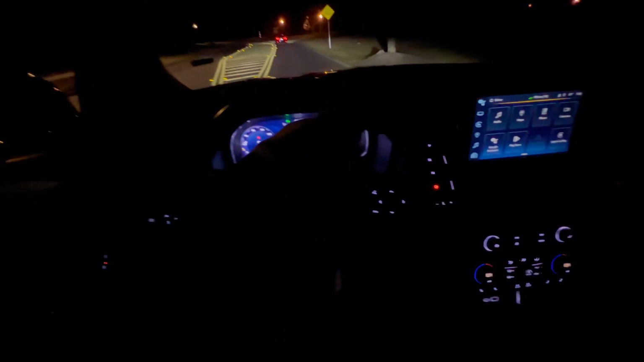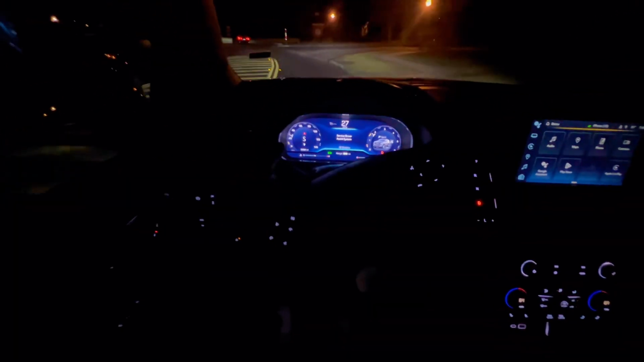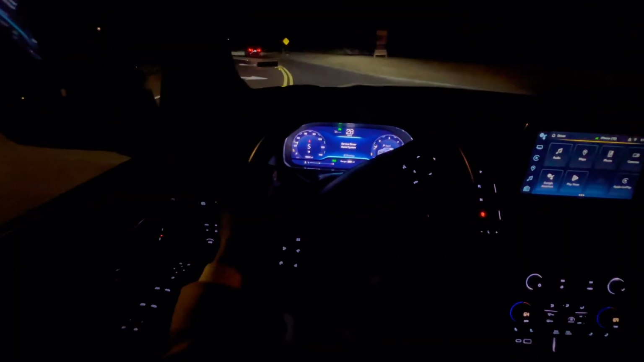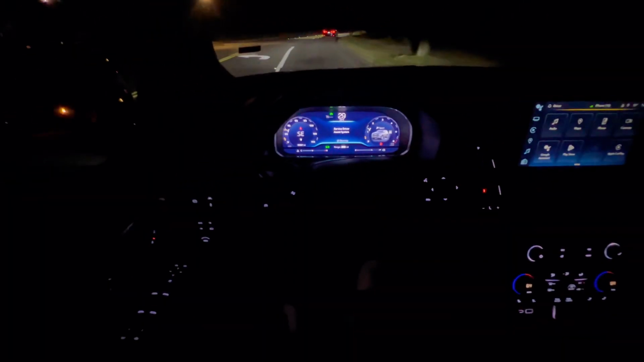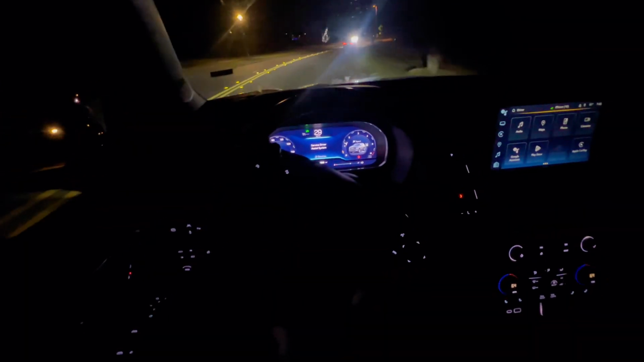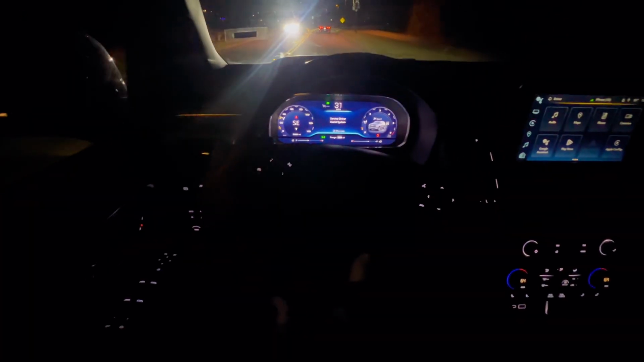What's up, guys? So I'm gonna do y'all a POV real quick. I wish I had more hands earlier because I was driving in the mountains and stuff. The roads were way curvy and all. But man, I love this new Tahoe. Even though I love my older Tahoe a little bit more, this one is actually pretty clean.